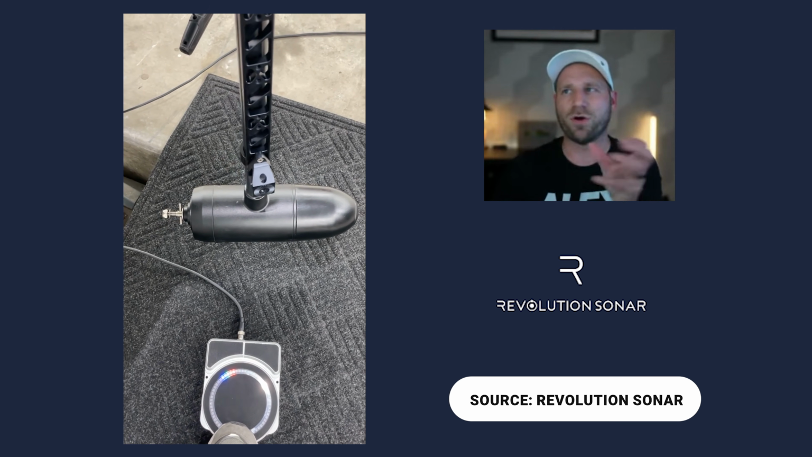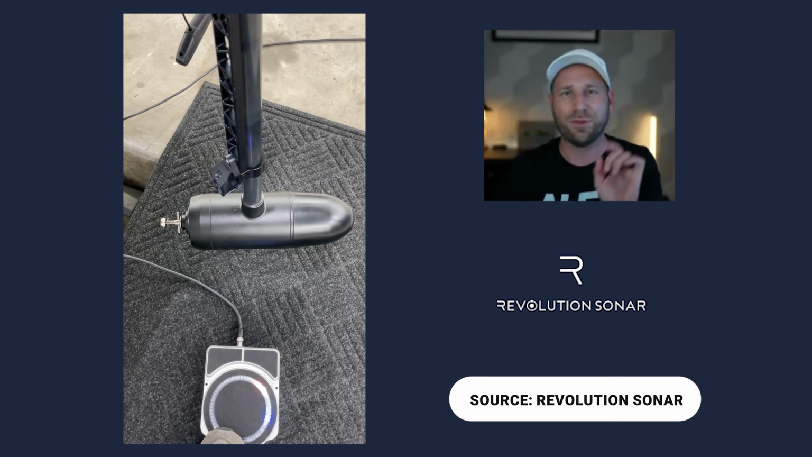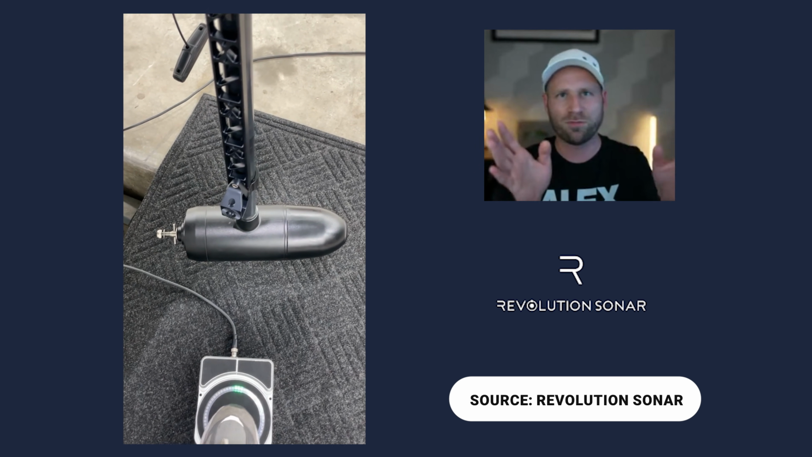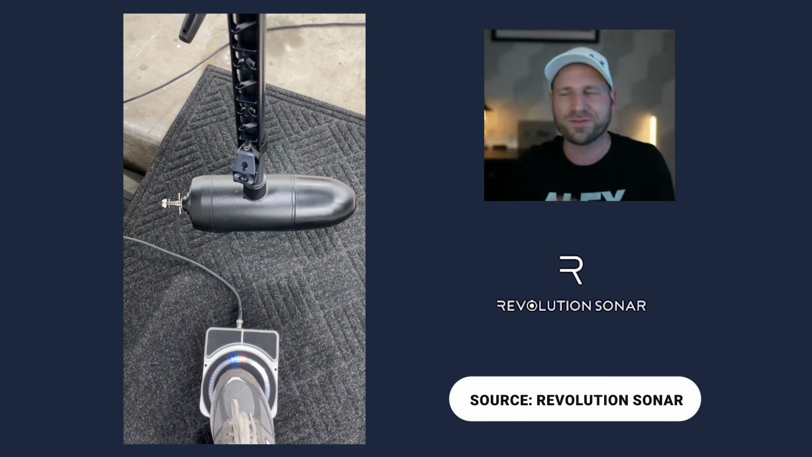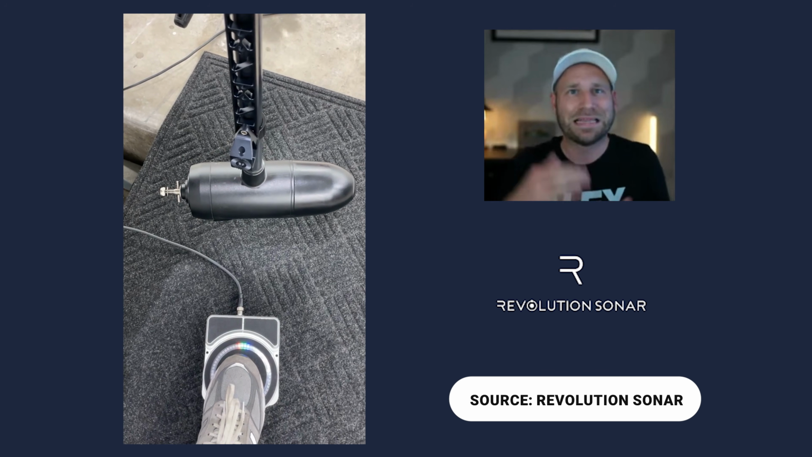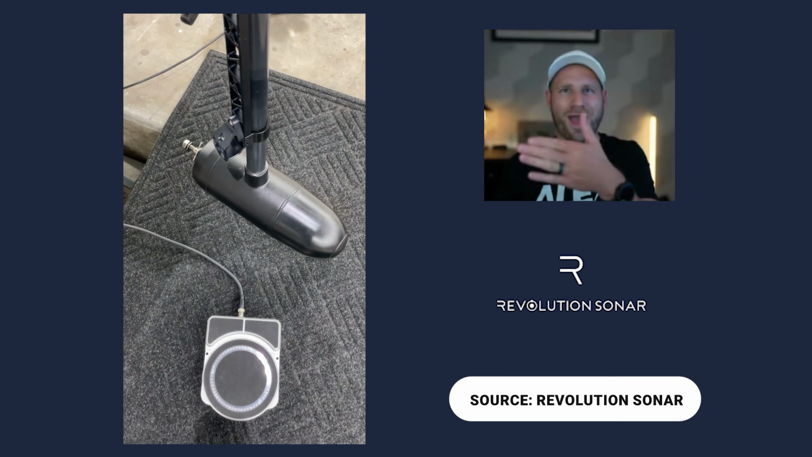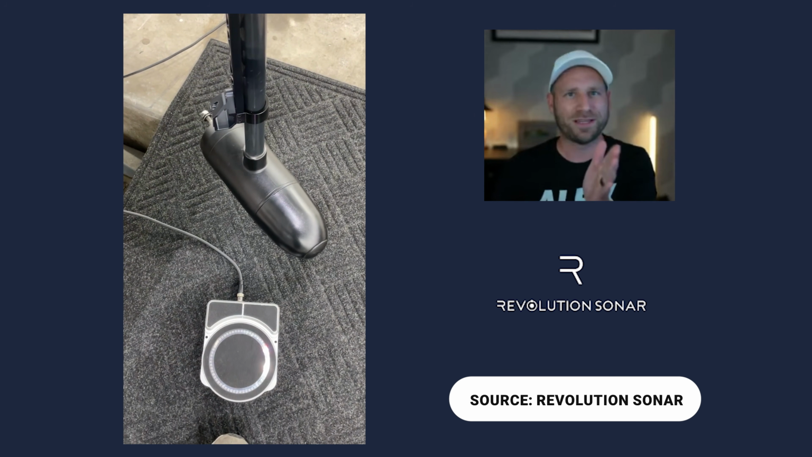and have it rotate around in either free mode. So you can rotate it no matter which way your trolling motor is. You can rotate it wherever you want to look around, all on that same trolling motor shaft. Or you can have it locked to your trolling motor. So that way wherever your trolling motor head is pointed, it will be pointed as well.